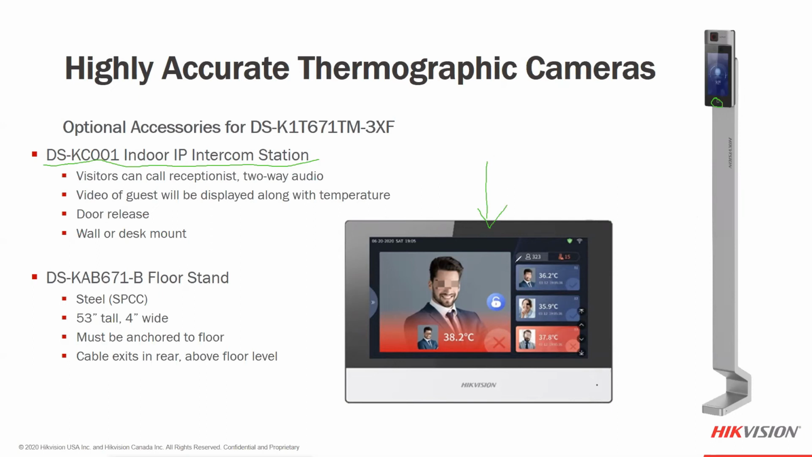And so this is monitored. The receptionist or a guard could actually watch this. You can see the history of the last 12, 15 people maybe that have come through on the display. You have more history if you go into the menu, but locally on the display you can see it. You also have a total number of people that have been screened and a total number of people that have an abnormal temperature right there on the tablet. And it has intercom functionality, so you could actually unlock the door as well to let a person in. So that's what we have here.